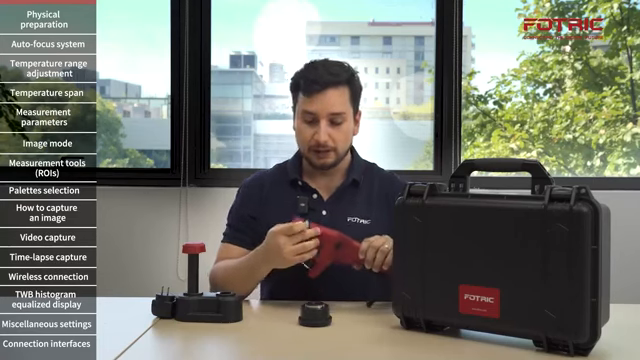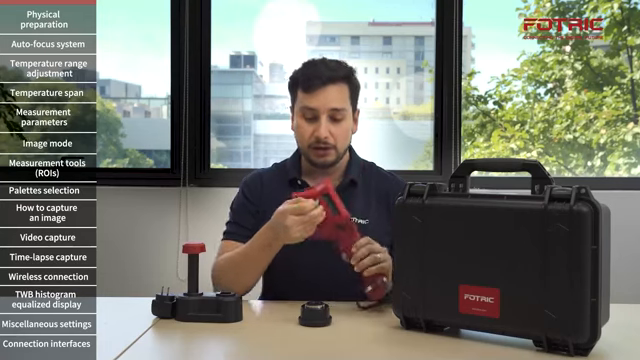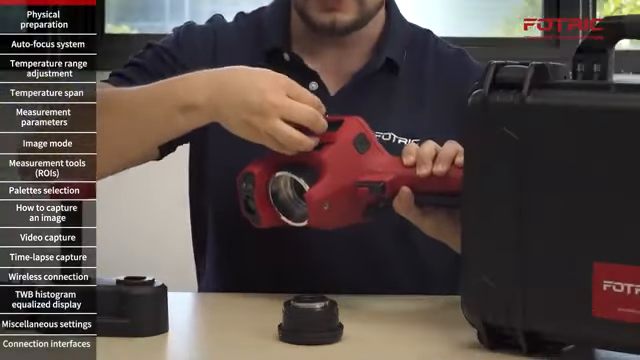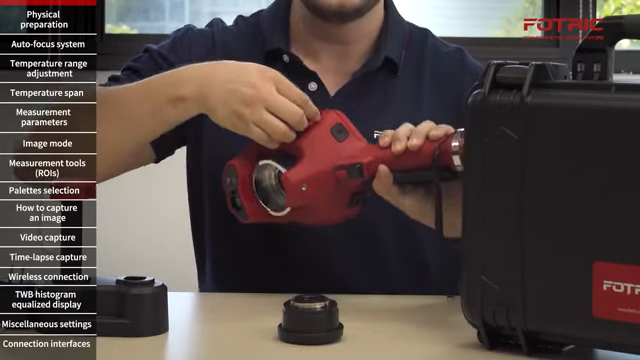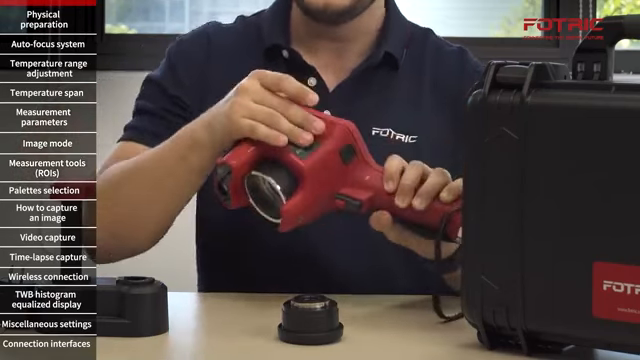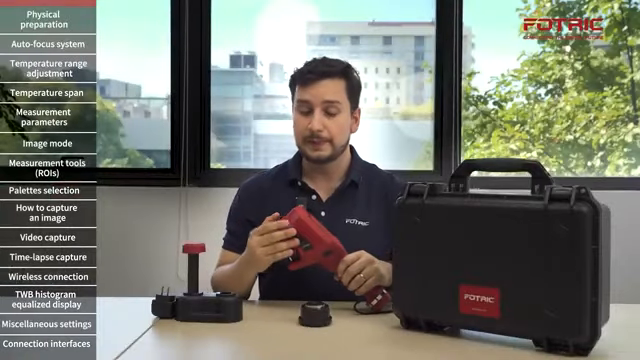Usually when you take the camera out of the box, you will find the SD card already in the camera, but this is how you will replace it. On the left part of the camera, you'll find this area where you'll see the slot to place the SD card. Just make sure to push all the way until you hear a little click. You can seal that back, and the camera should be almost ready to start.